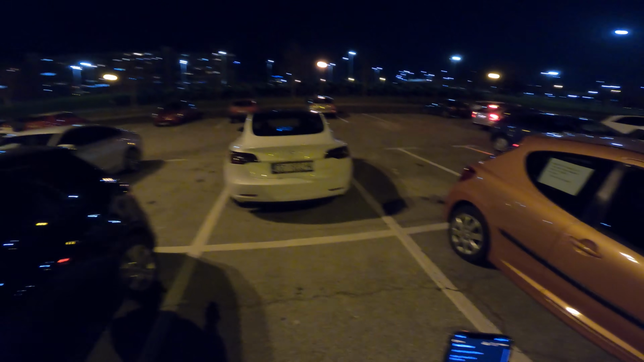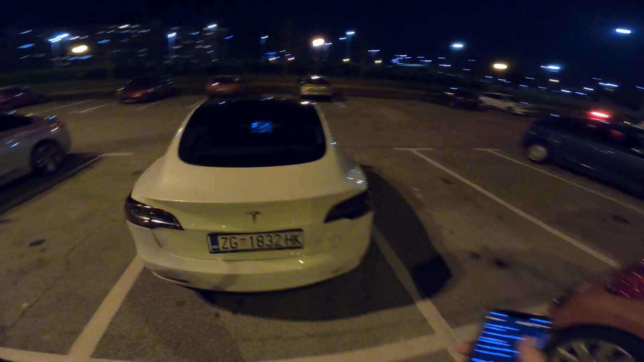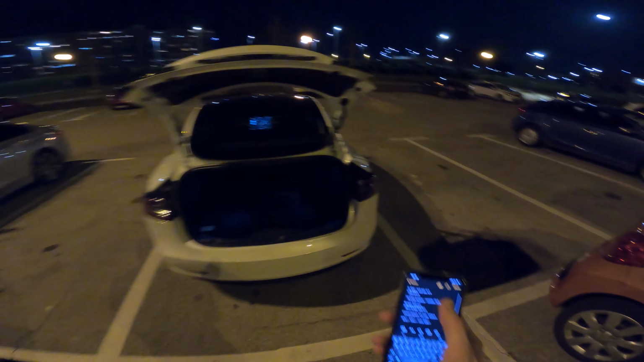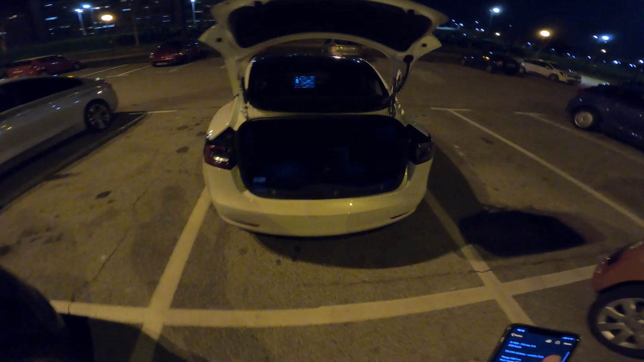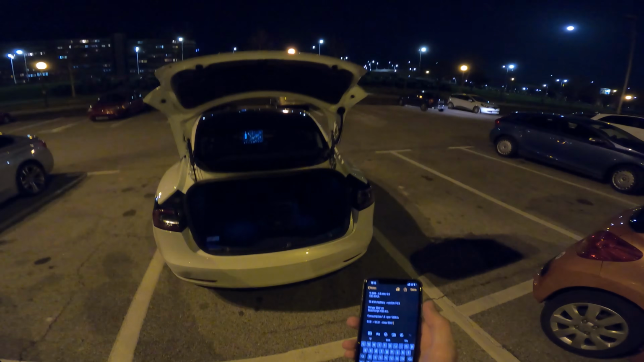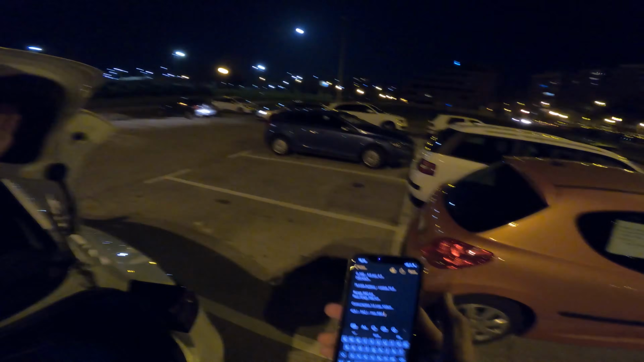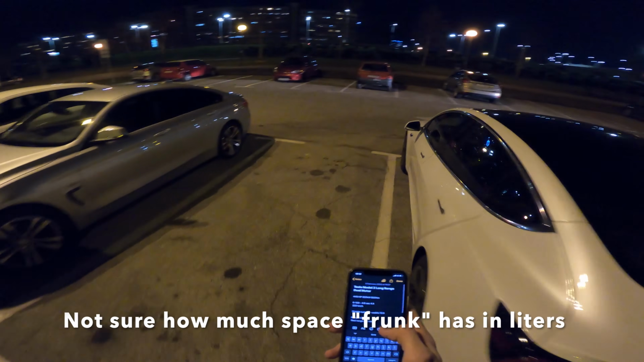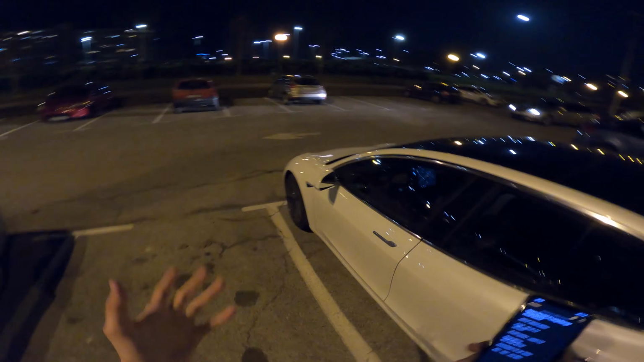Lights went off, but you can see the trunk space has 425 liters. It's 542 if you see the extra compartment on the bottom that is full at the moment. Really deep storage area. And then I found info of 890 with a frunk, which at this moment I'm not going to open because there's some latch release problem.